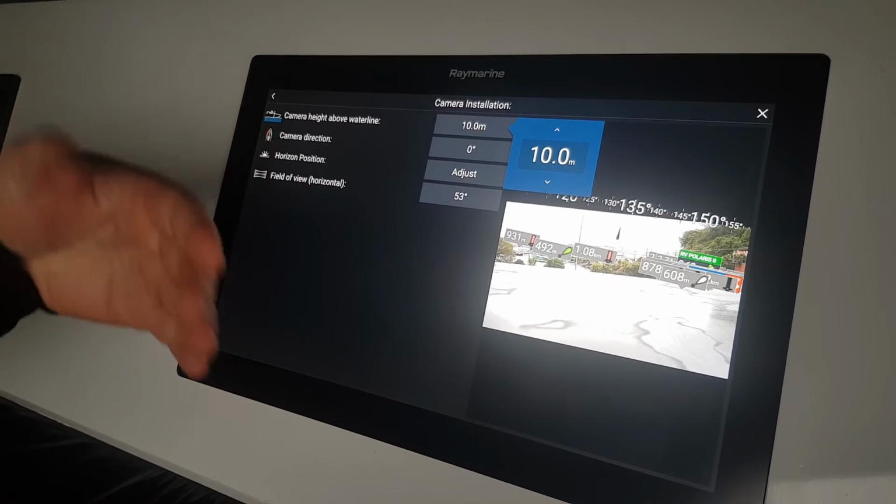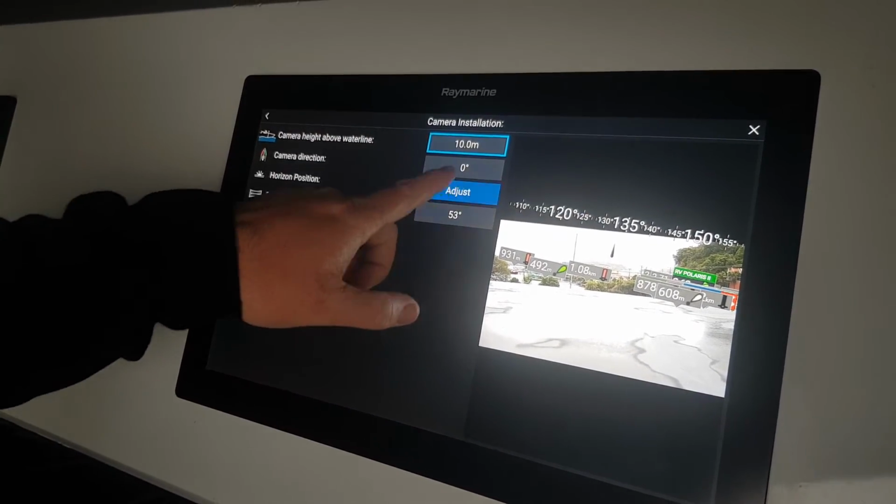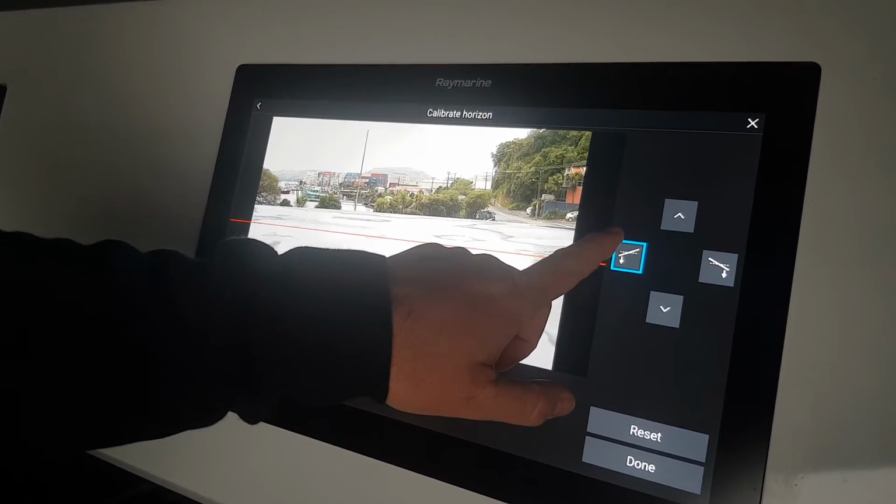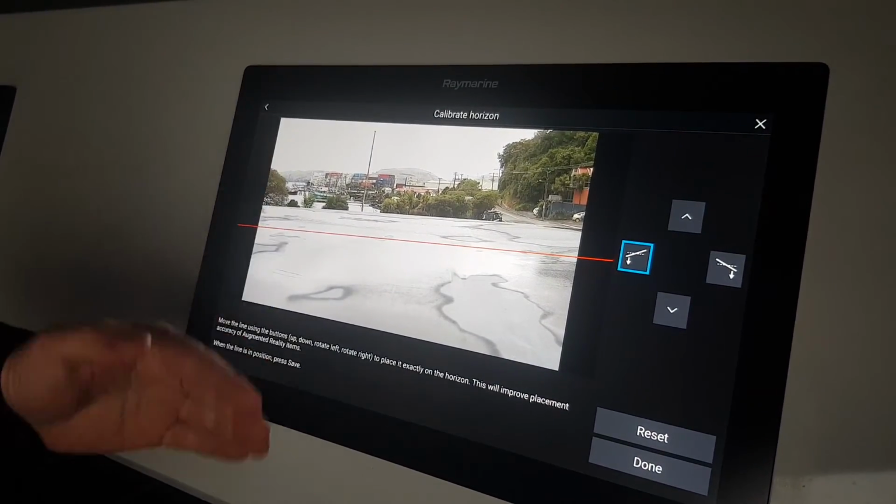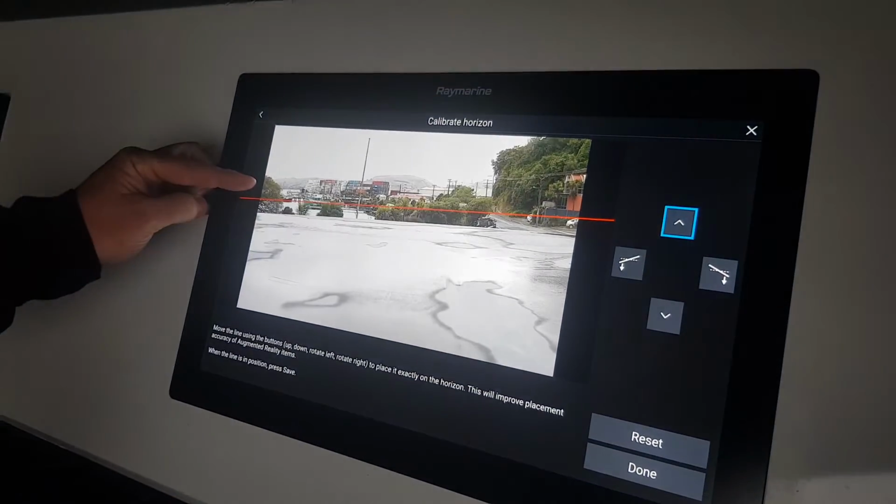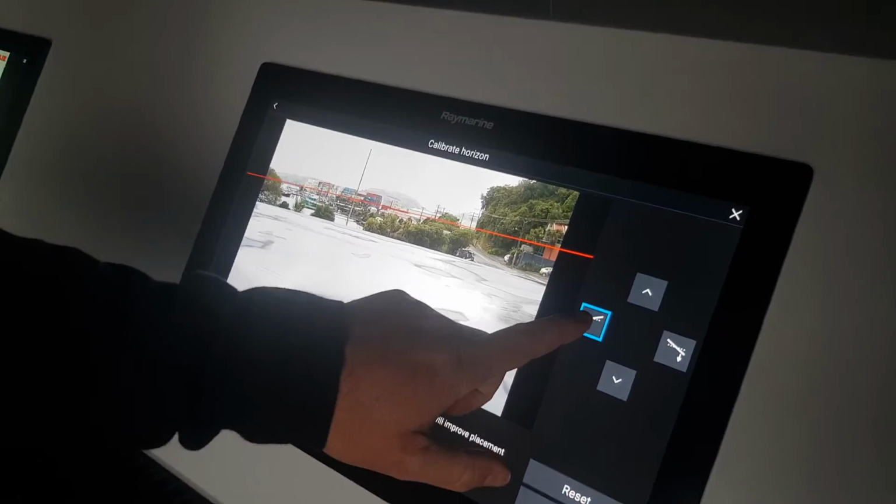Direction's about right, field of view's about right, horizon position, so we can adjust the horizon position here. That probably looks about right. We're just pinging it off where the land is. This camera's on a bit of an angle just on where we're parked, so we pick this point where the land meets the water, and we focus in on that, get that as close as we can.